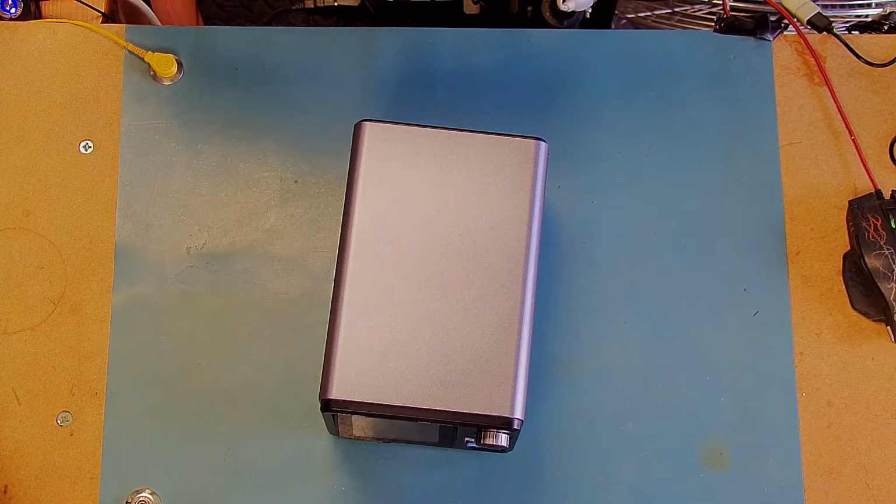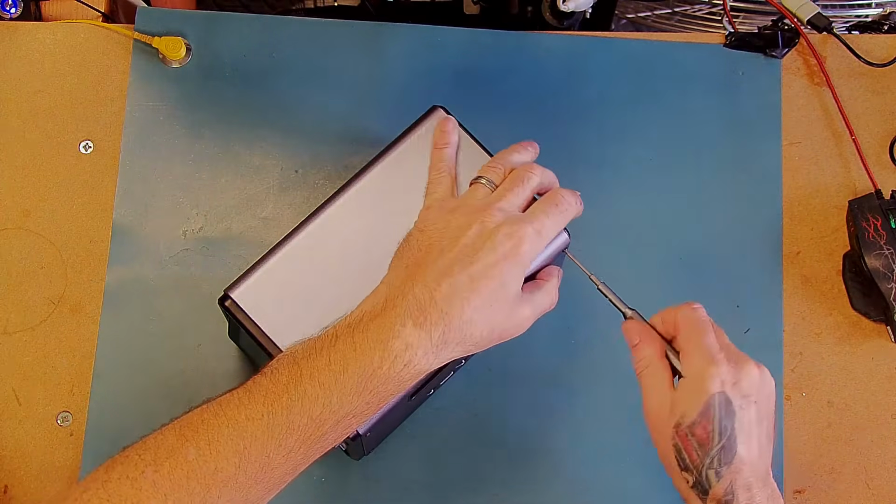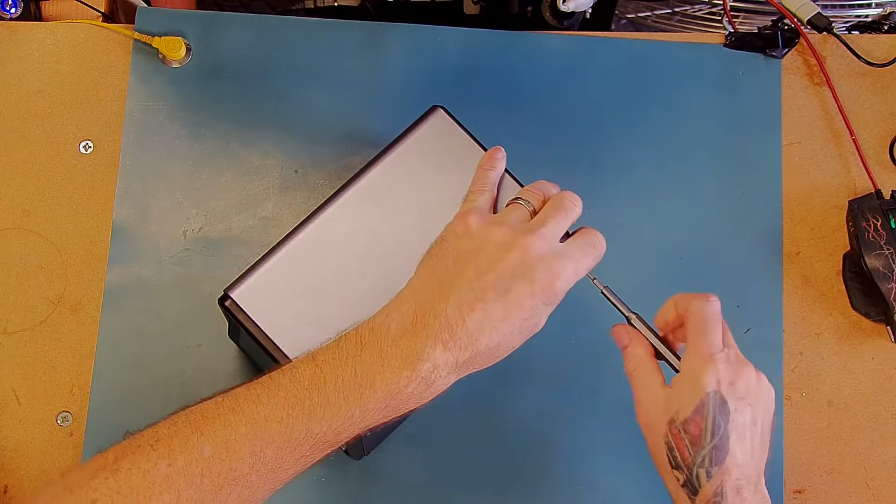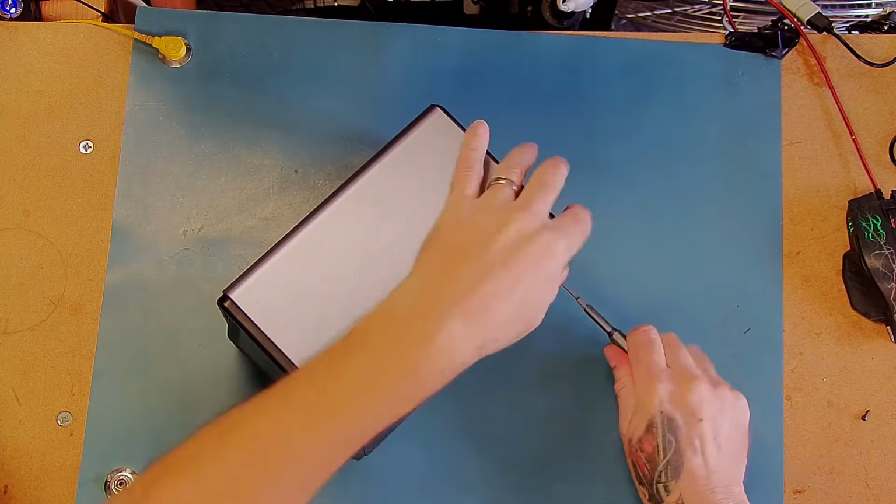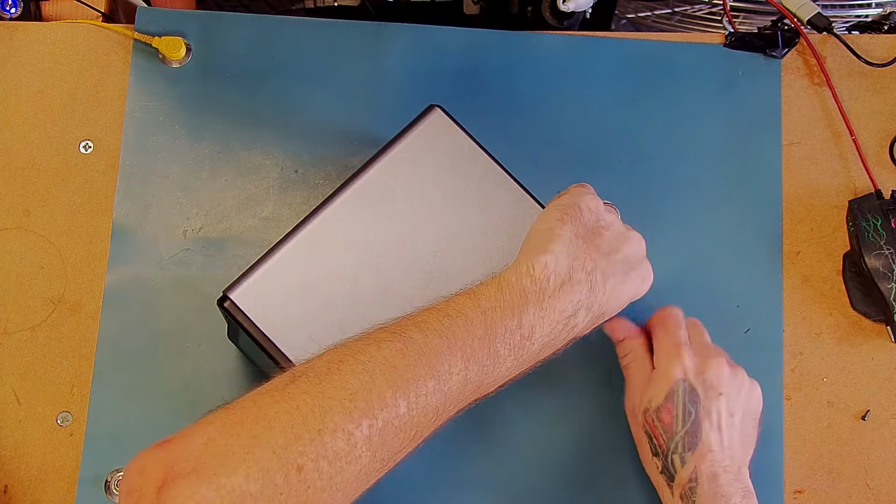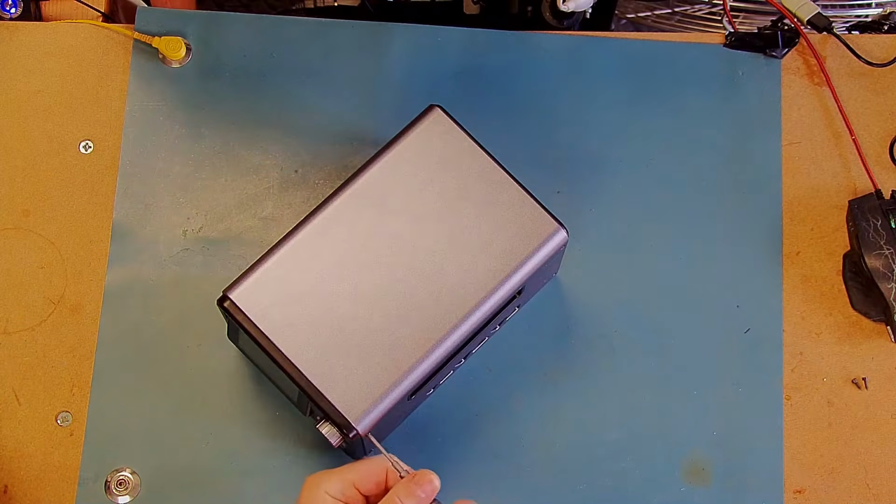So I'll start by taking the unit to pieces. I haven't actually totally taken this to pieces yet, so this is going to be a first time for me also. So I think we've got 4 screws that hold the back panel in and 4 screws that hold the front panel in.